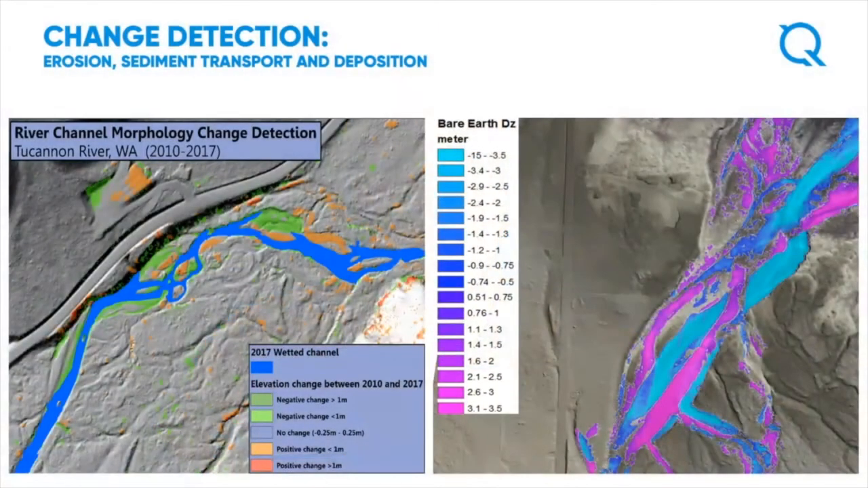Through multiple acquisitions, we can start to accurately map erosion, deposition, and overall sediment dynamics. So here are some examples of change detection in braided river systems. We have one contract where we've been flying annually for 5 years now to track the sediment dynamics to support habitat assessment and inform restoration and management of the river system. So it's pretty neat to be able to go back and see how dynamic these river systems are.